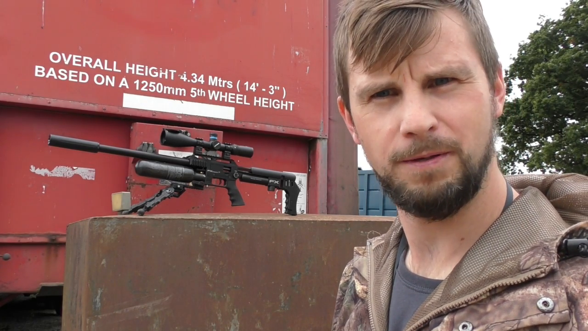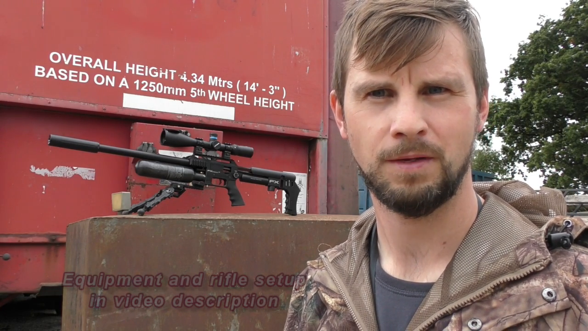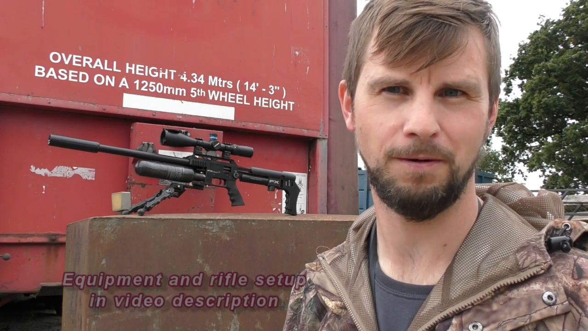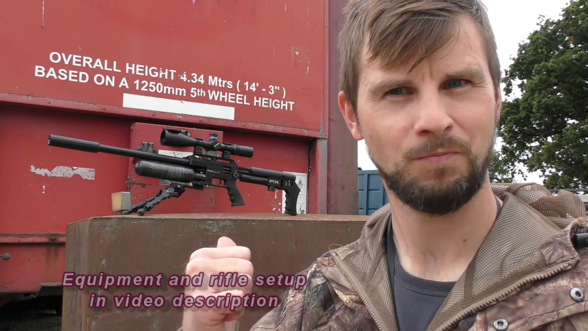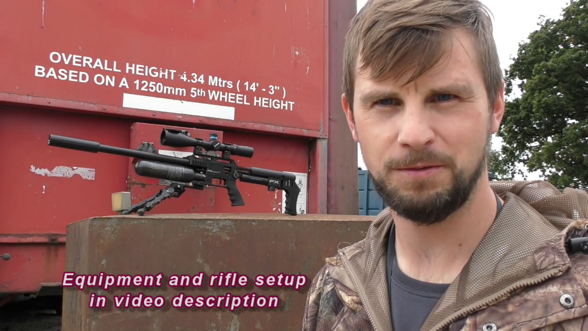I'm on my own at the moment. Lofty will be coming up soon. He's probably about 40 or 50 minutes away. He wasn't meant to be coming, but because I sent him a picture on my phone of me shooting, he just said, right, I'll be there soon. So he's coming with his BSA.